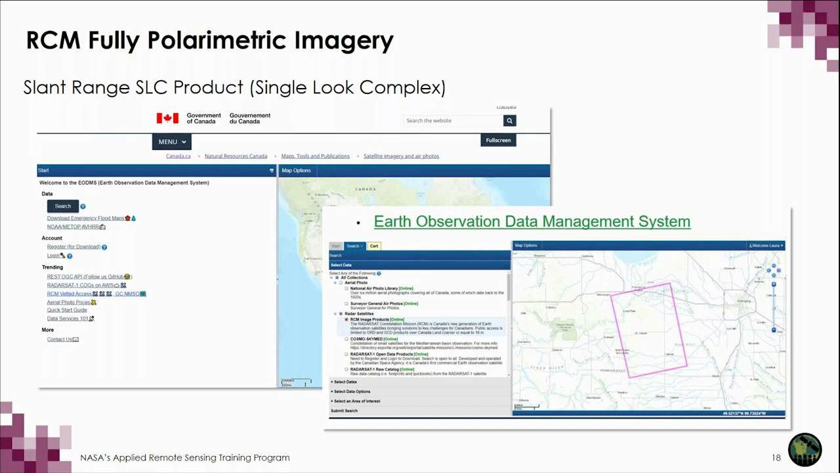RCM imagery is available to anyone through the Earth Observation Data Management System, EODMS. You can gain access to the data by first going and registering for a user account at EODMS. Next, you will apply for vetted user access. This is an application that is assessed by Global Affairs Canada and the Canadian Space Agency. Once access is granted, you will have the ability to access the RCM catalog.